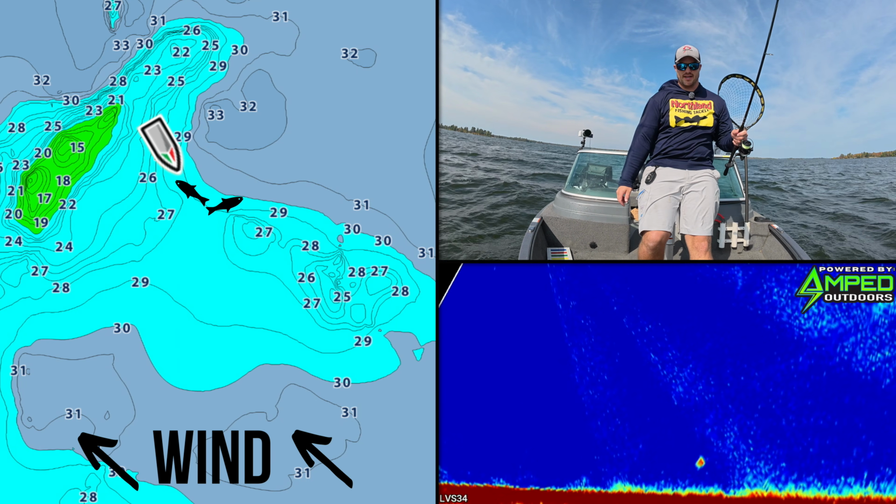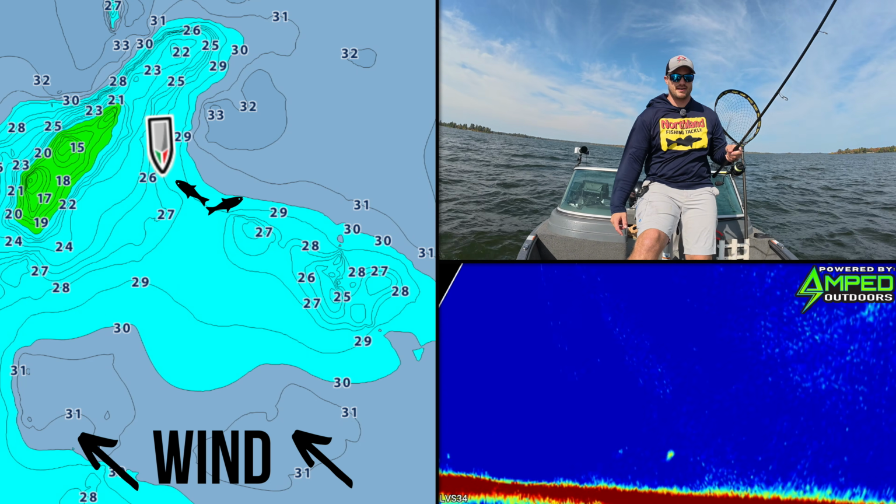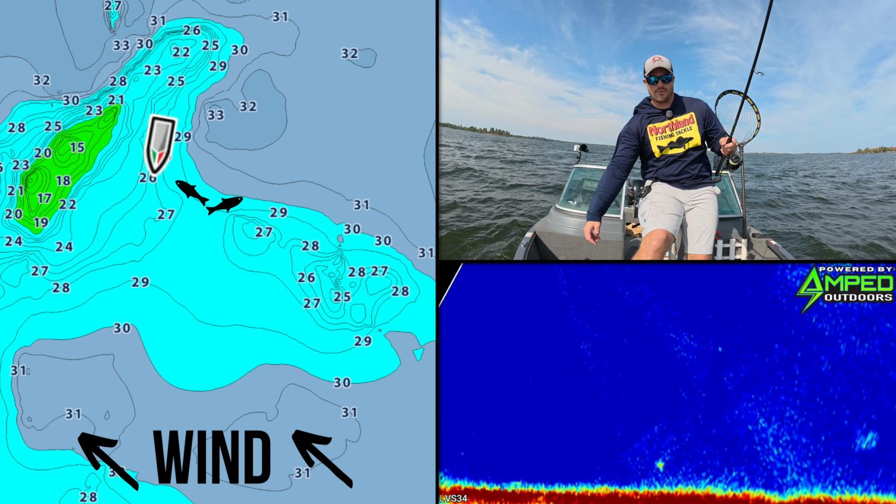If you work into the wind, that is the easiest way to stay controlled, to not drift over fish, and to keep those fish in your sights as you're moving. However, sometimes if you're on a big body of water or if it's just blowing that hard, you're not able to move and cover enough water if you're working into the wind. So in those situations, I will also go with the wind.